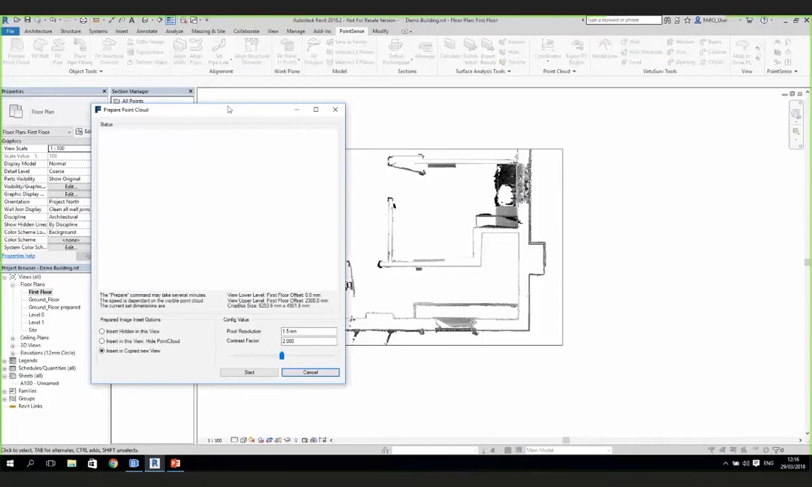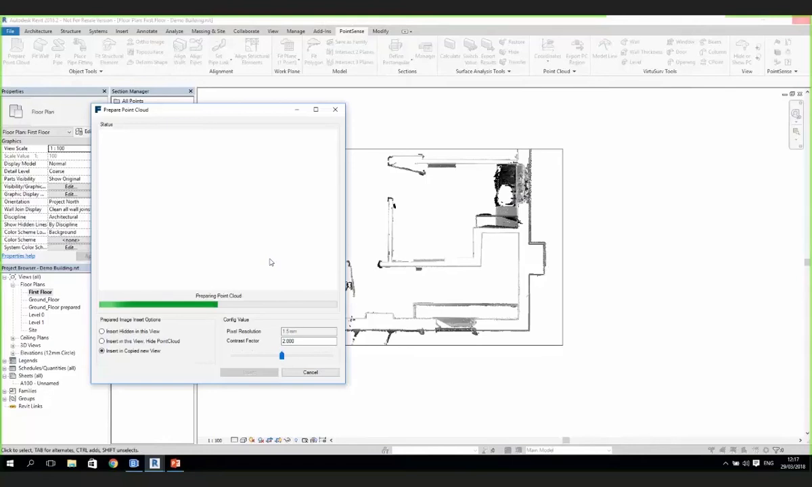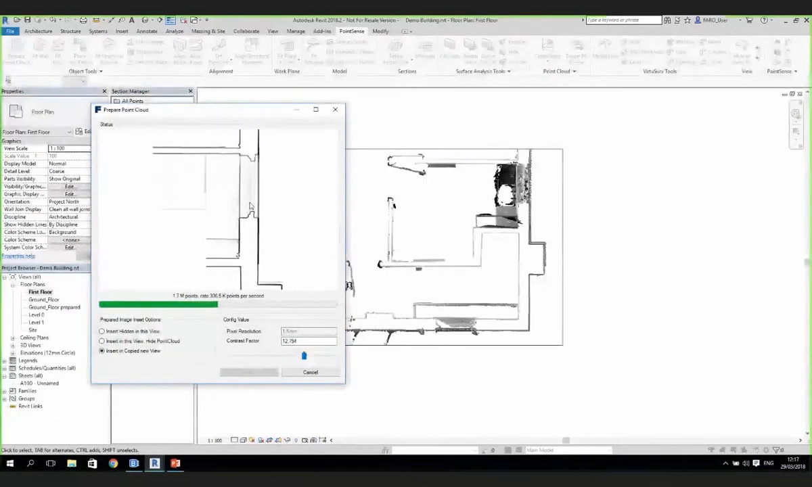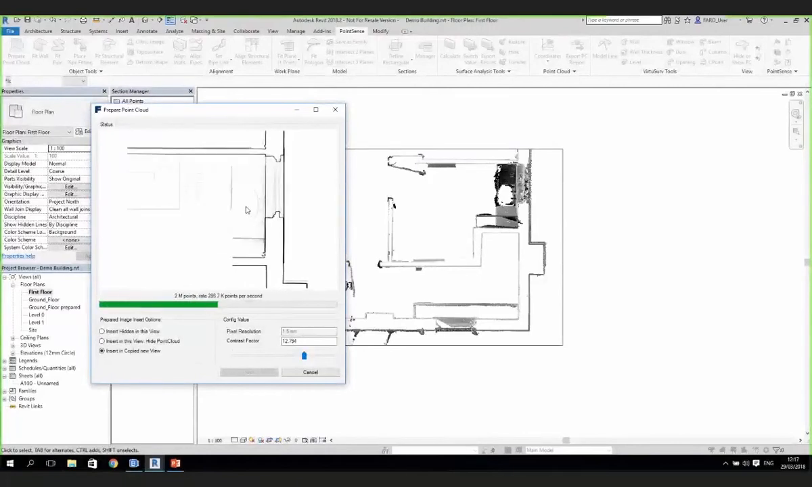And like I say here, we can choose the pixel resolution. We can choose what we want to do with this view once we've created it, if we want to insert it into a new copied view. And here's the contrast factor that we can also use. If I press start, it'll think about that for a few seconds, and then you should start to see a square appear on the screen that is essentially going around that point cloud and analyzing it for best resistance in the Z value. Just like an X-ray type of image, you can imagine.